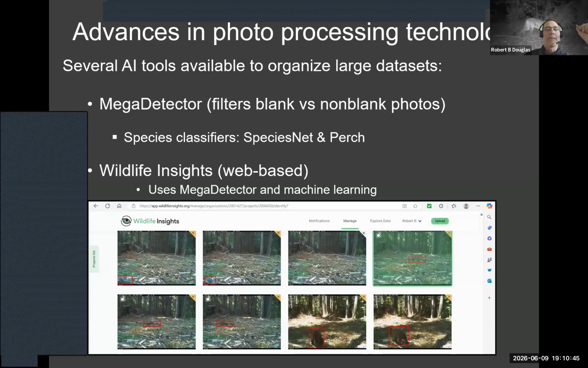But like Valerie, I also use Wildlife Insights, which is web-based, and it works out really well for what I'm doing. It does utilize Mega Detector in its workflow, and it also uses AI and machine learning to identify species.